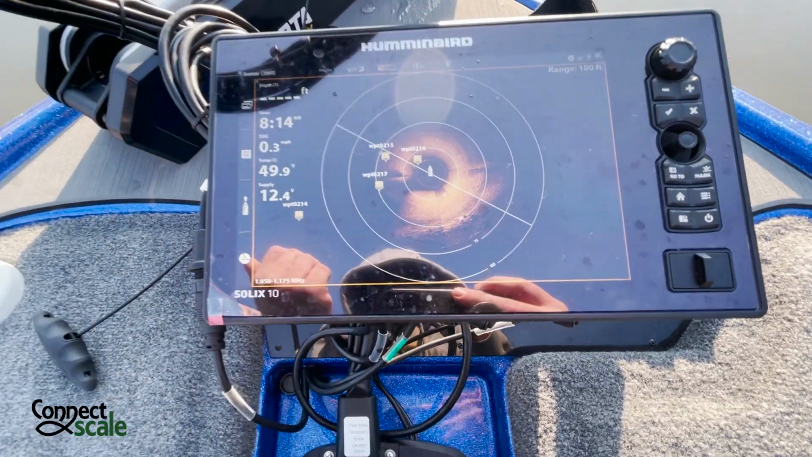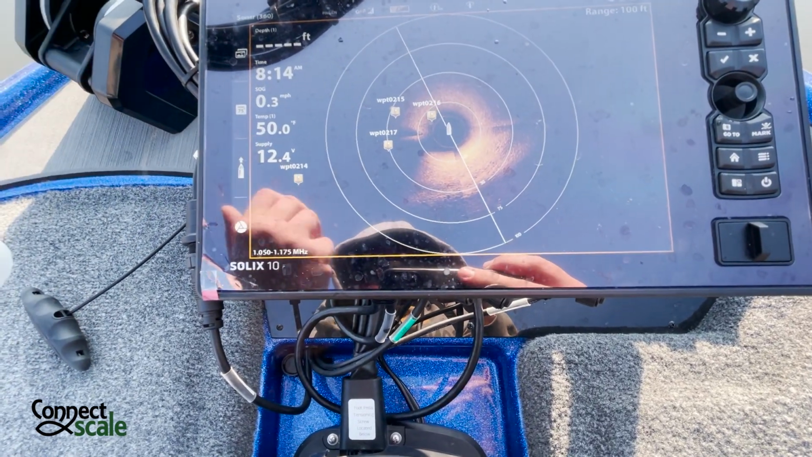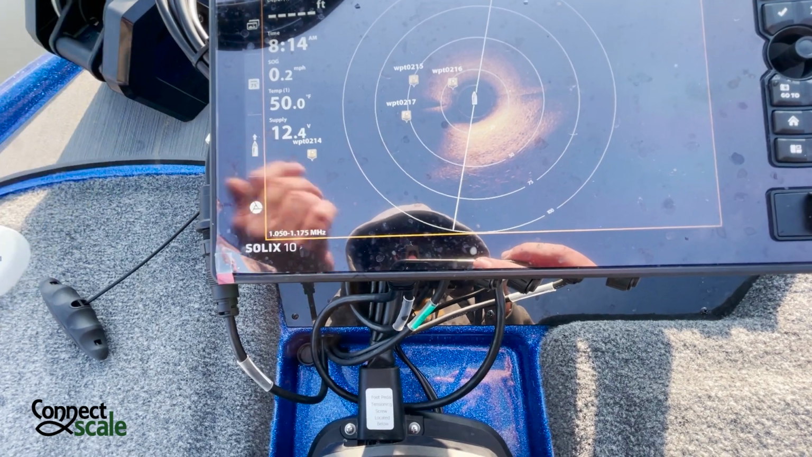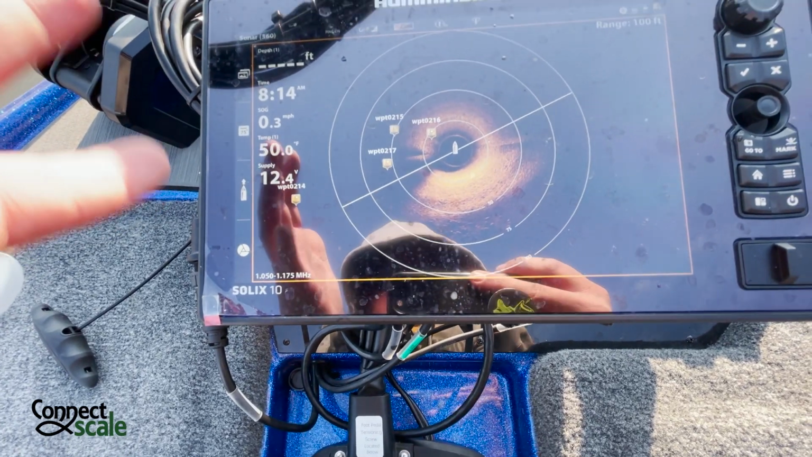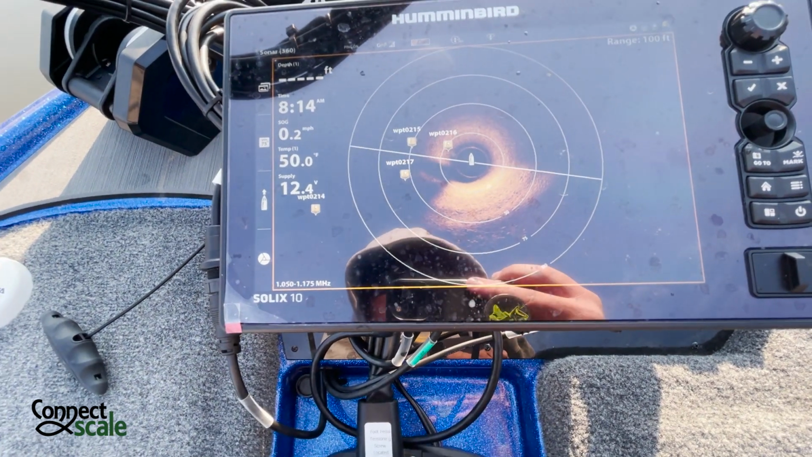Now, obviously, the slower that you go, the better detail you're going to get. But the faster you go, you're going to be able to catch up to those fish a little bit more and actually be able to see some more movement in it. So like I said, this is definitely a deep water tool, and we're in shallow water, but I still wanted to show it to y'all. You can see we've got some nice rock down here that's behind the boat.